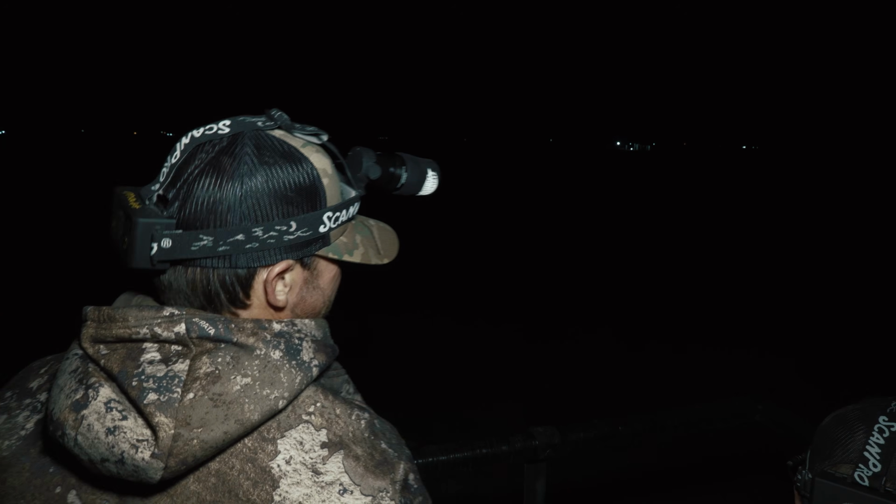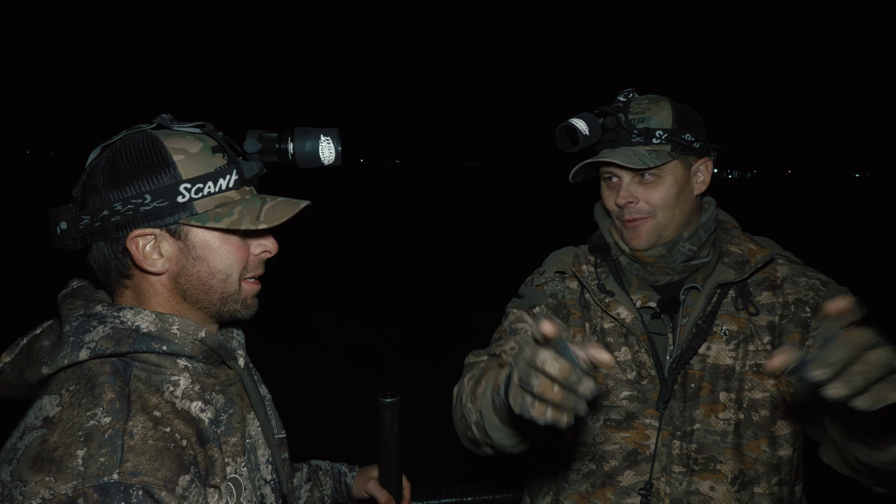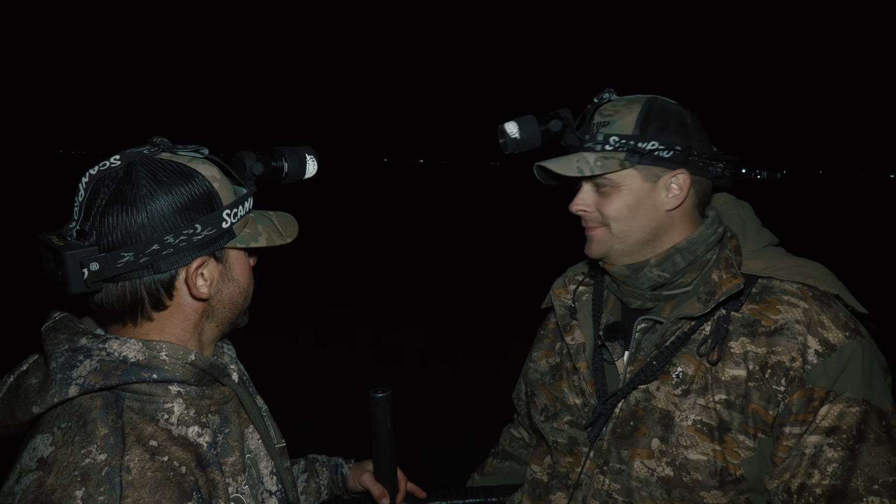Oh boy. That was kind of anticlimactic, but I'm not kidding. Five minutes ago, the wind was blowing this way, and it was perfect. Yep. And we get to this spot, and when we started calling, right where two coyotes were. But he was out there the whole time. I was watching him. I had him in that thermal. You'd see him throw his nose up.